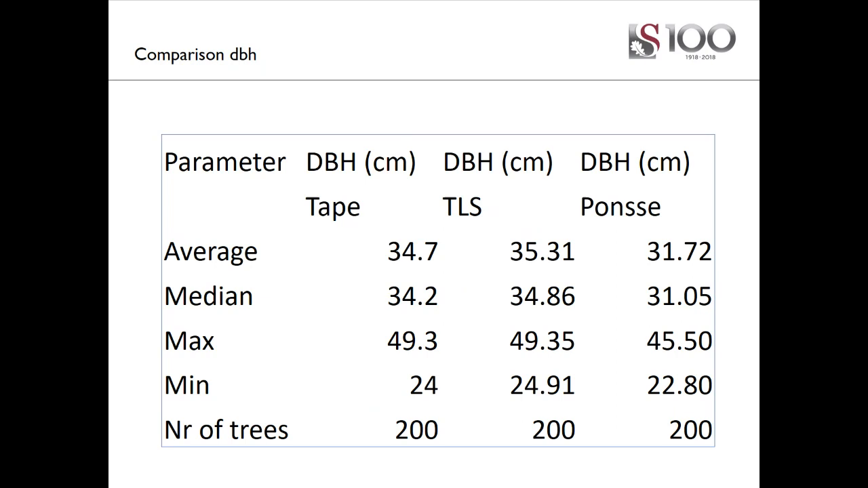What we do see here is that the population in terms of the TLS as well as the tape is similar, with a slight overestimation with the TLS. In this case, the median is closer to the real value from the tape. The maximum tree looks like it was the same tree, and the minimum, or the smallest tree, looks like it was the same tree in this case as well. A slight overestimation by the DBH of the TLS.